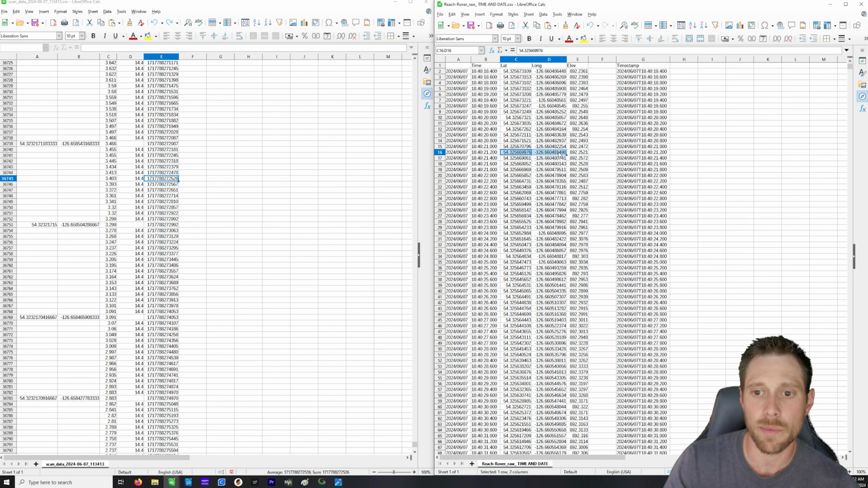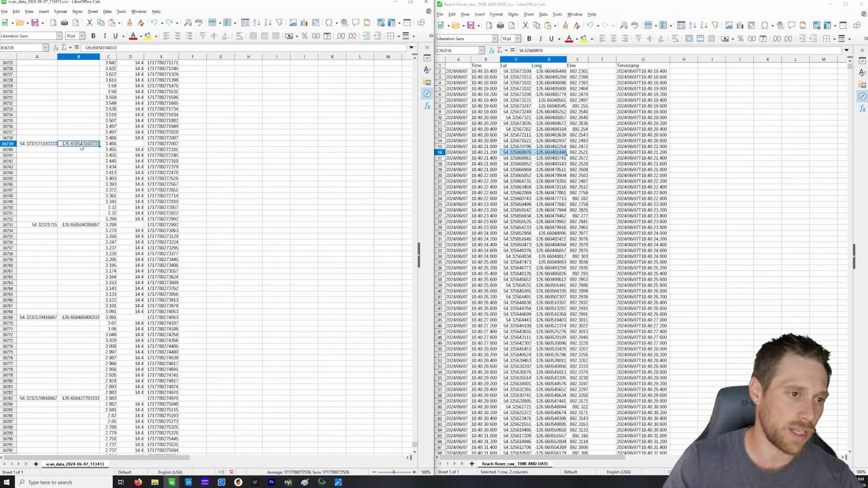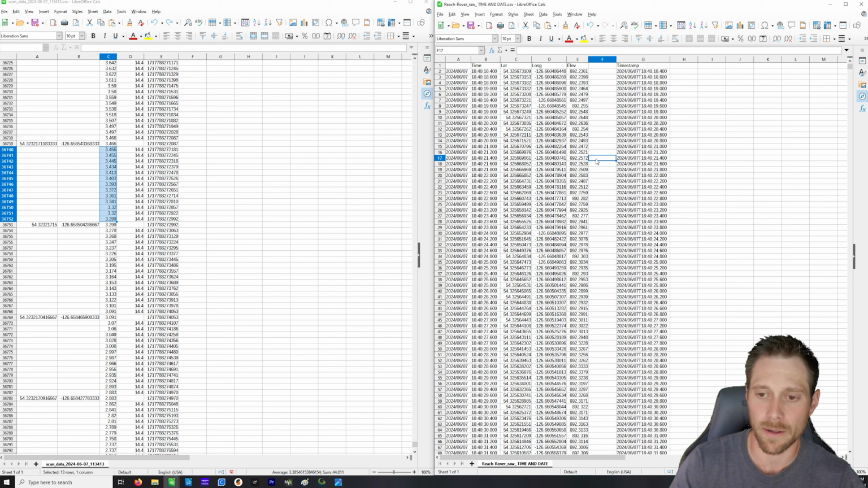So I just interpolated the values that we have from the Emlid here, and I aligned the GPS points in between. And then I took the depth information and plotted it into this file right here. And then you have elevation data, depth data, pardon me, lat and long, and timestamps. From there, you're able to pull out some pretty cool GIS data. So let's take a look at that really quick.